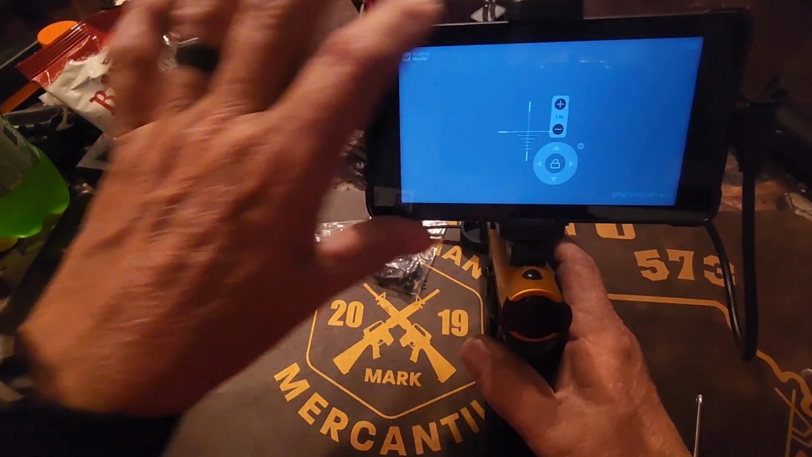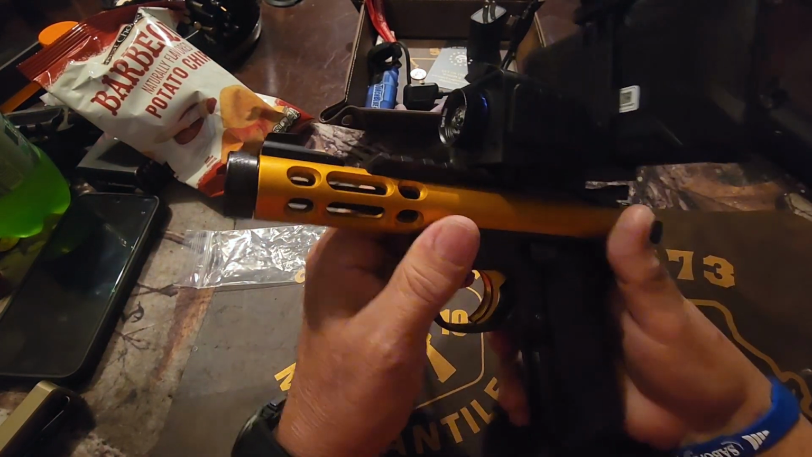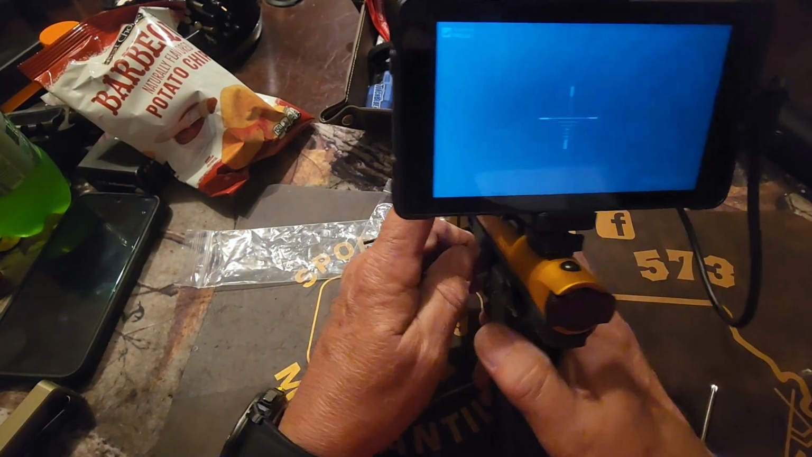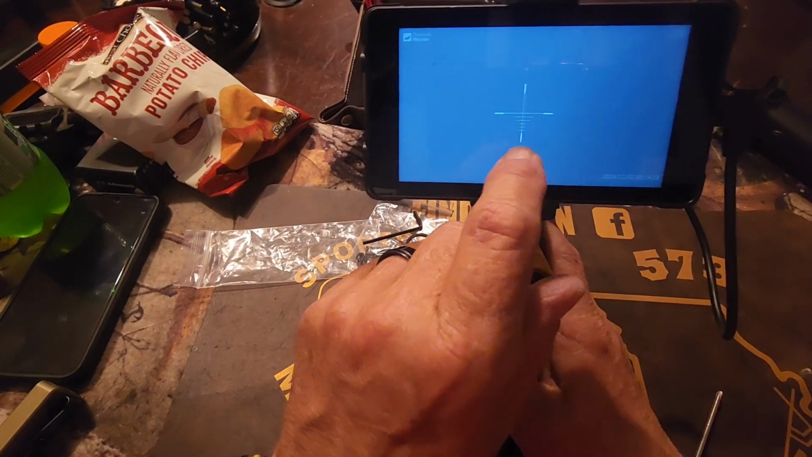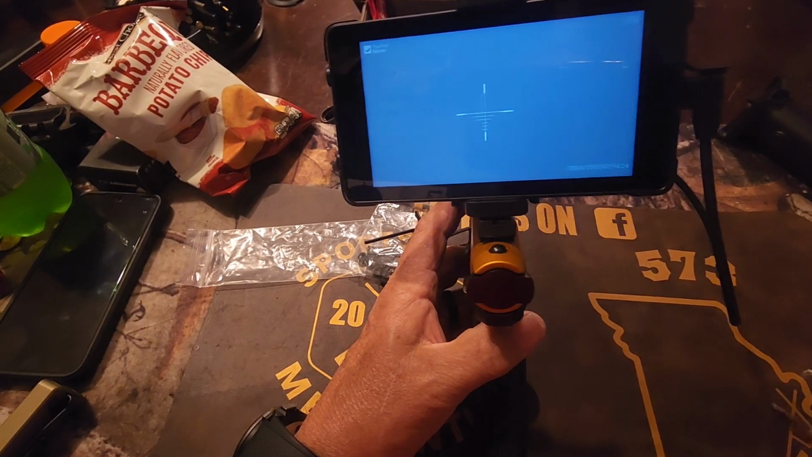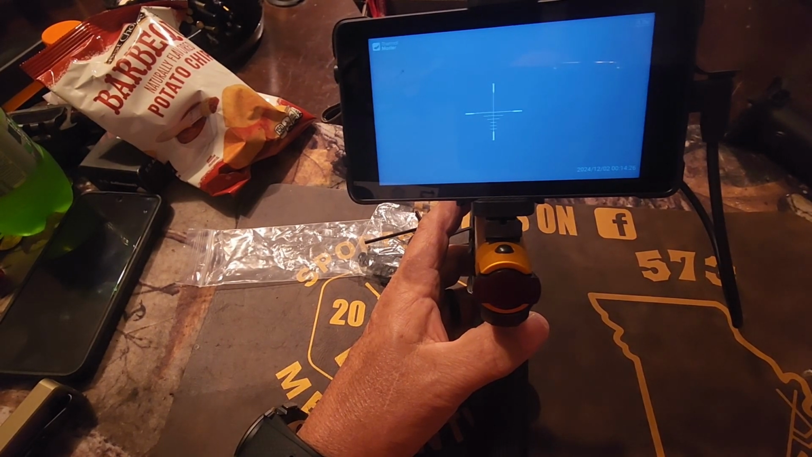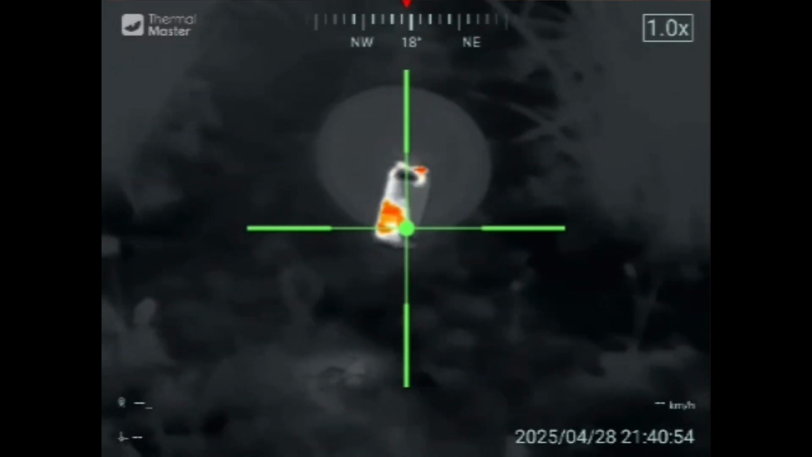It doesn't matter where this view screen is because your thermal is attached to the Picatinny rail. So this is what you're actually viewing through. It doesn't matter where this screen is. Your crosshair will be in the same spot. So I'm going to get it sighted in now. And you guys don't have to watch that either. But then we'll do some shooting. I think I've got it sighted in decently.